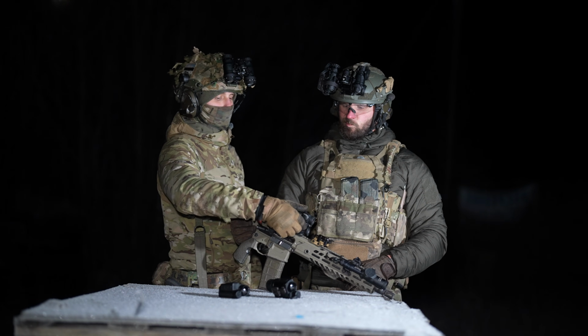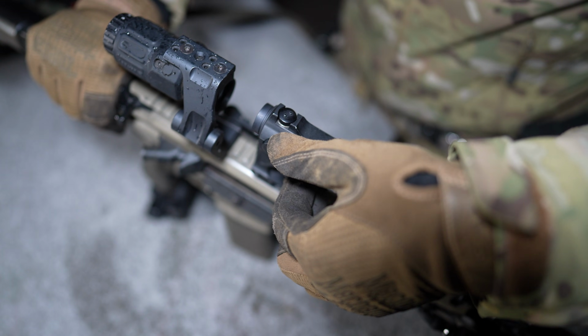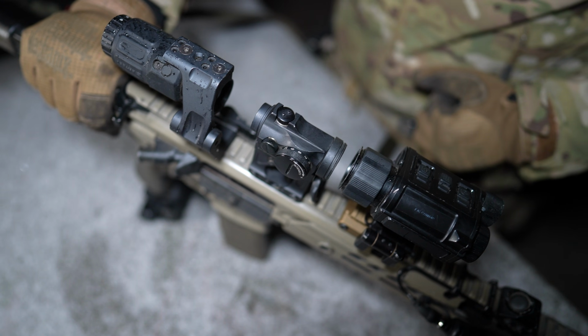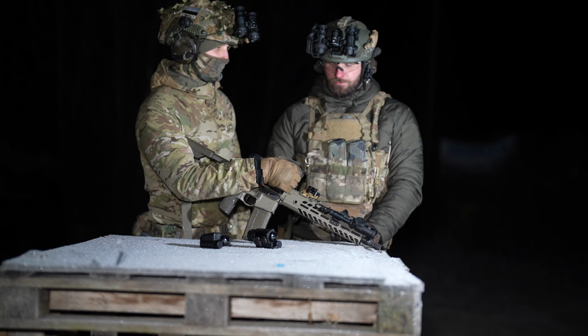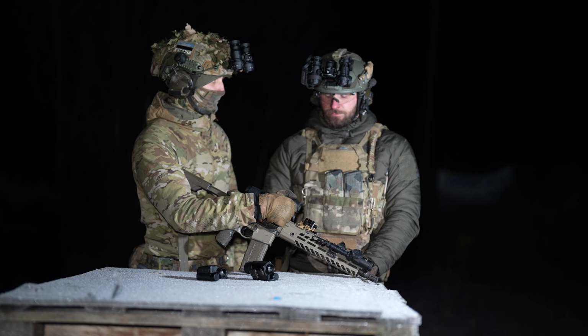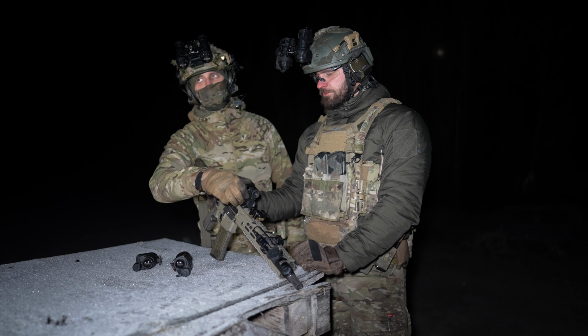Yeah, how to adjust it, the logic: turning this dial switches between the modes and turns it on. If you turn it to the beginning, this is off, then it starts night vision mode, has a couple of night vision settings, and then it turns into a visible dot.